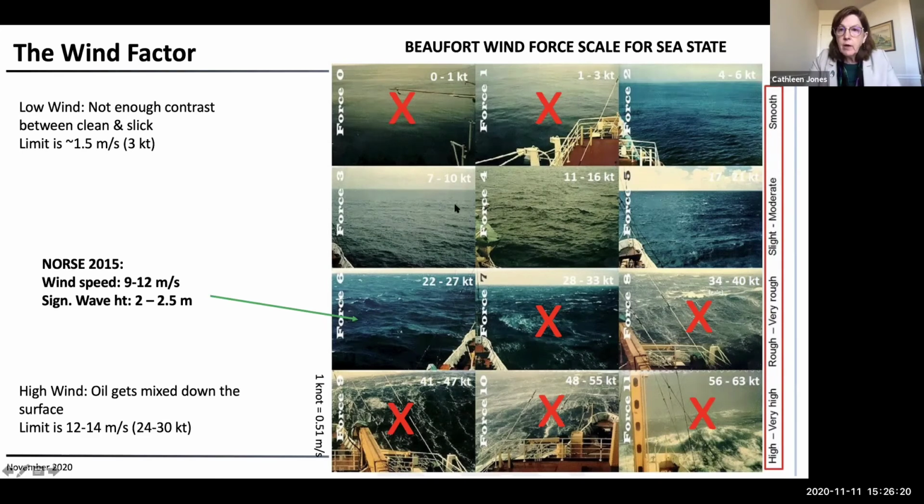Then you have different wind speeds where you can image the slick, but at some point the wind becomes so high that the breaking waves tend to mix the oil down below the surface. And this limit is around something like 12 to 14 meters per second. And so what we had during this exercise was wind speeds that were 9 to 12 meters per second, so kind of at the high end of what you would expect to be able to see the slicks.